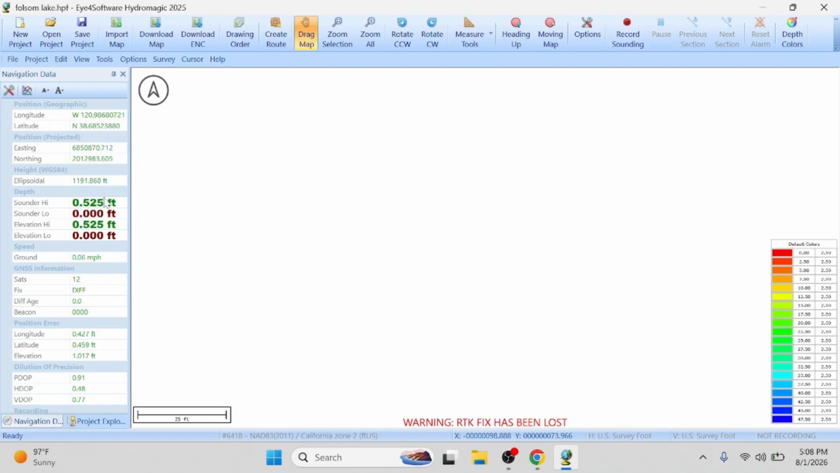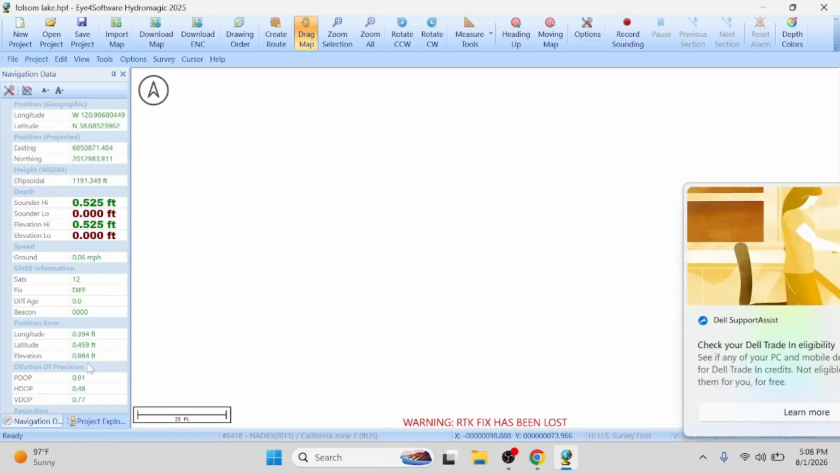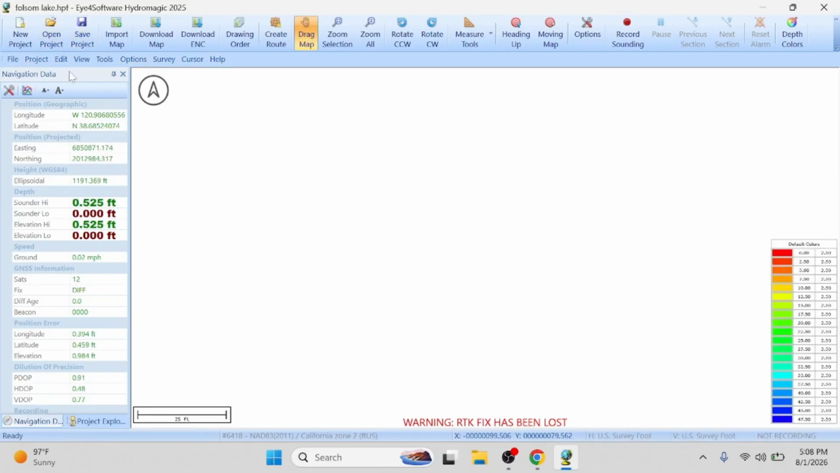You see the position coming in and the depth. The depth's just sitting right here on the desk, so it's wrong. But if you have GSA and GSV, it'll actually give you your accuracy. So everything's looking good there.